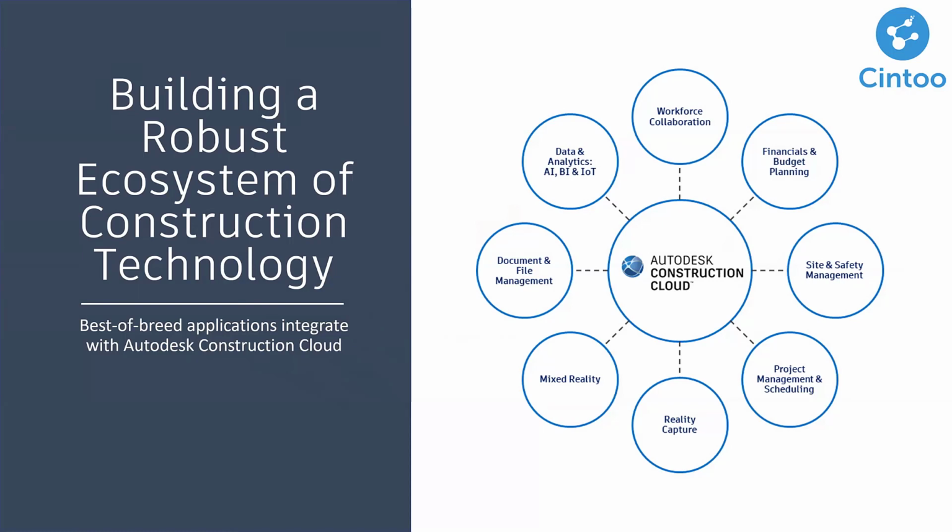And so this is why we have built this strong technology ecosystem. We have tools that focus on workforce collaboration, helping integrate communication and collaboration tools, just to keep internal and external teams aligned. We've got tools in mixed reality, bringing together MR, VR, reality capture, 3D models, photos, laser scans, 360 photos, virtual walkthroughs.